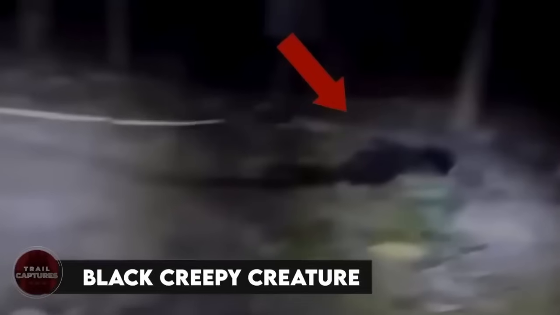Black creepy creature. Two farmers in Mexico were woken up in the middle of the night by their goats going crazy. They rushed outside to see what the commotion was about, and guess what? They found a weird black creature clinging onto one of their goats' necks. They tried everything to get it off, but it took a few minutes of struggling before it finally let go and scurried off into the woods.